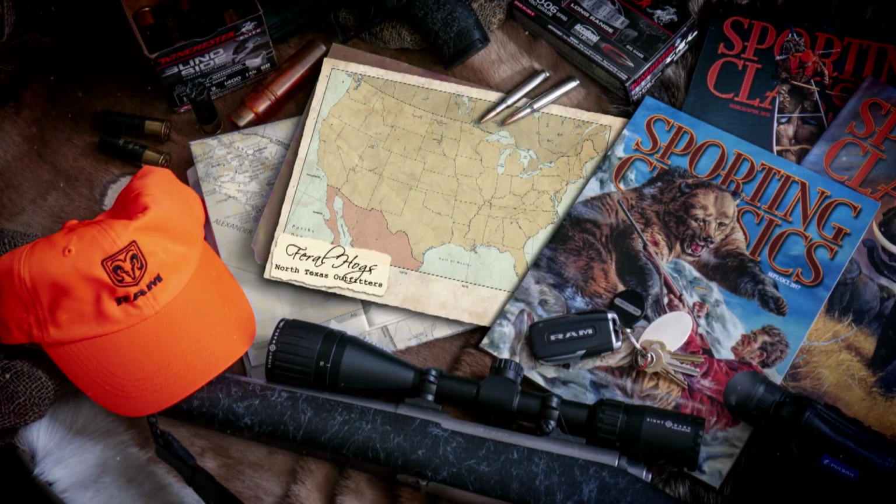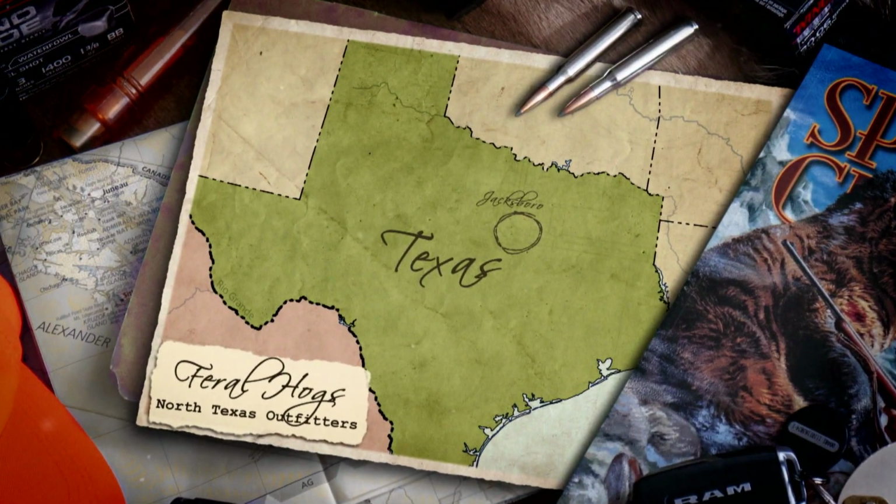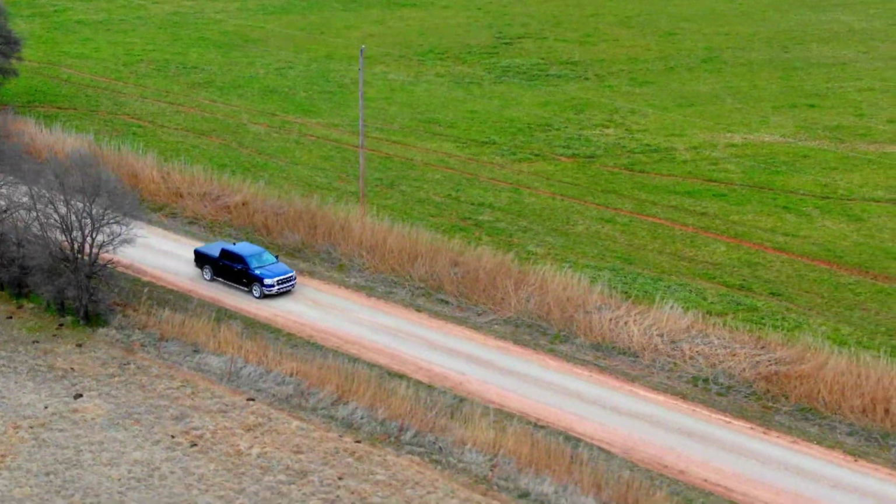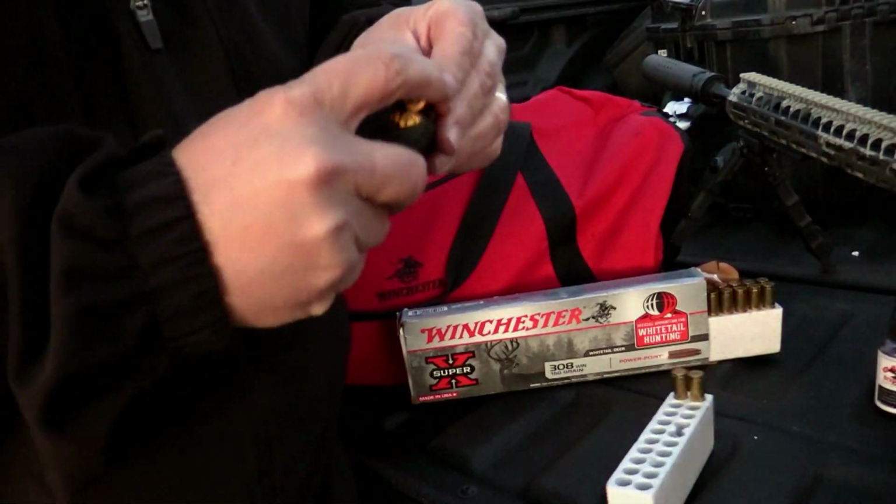We're hunting at the Texas-Oklahoma border with North Texas Outfitters. And for me, this is usually whitetail country. But this time, we're playing a whole different game. This hunt has an agenda. Our mission is to get feral hogs on the ground, and we are coming in prepared with the right tools for the job.